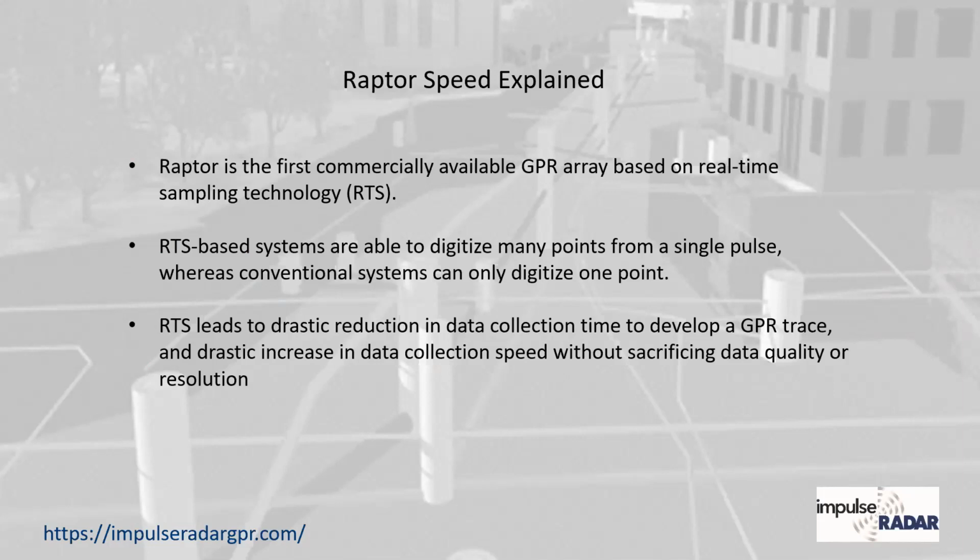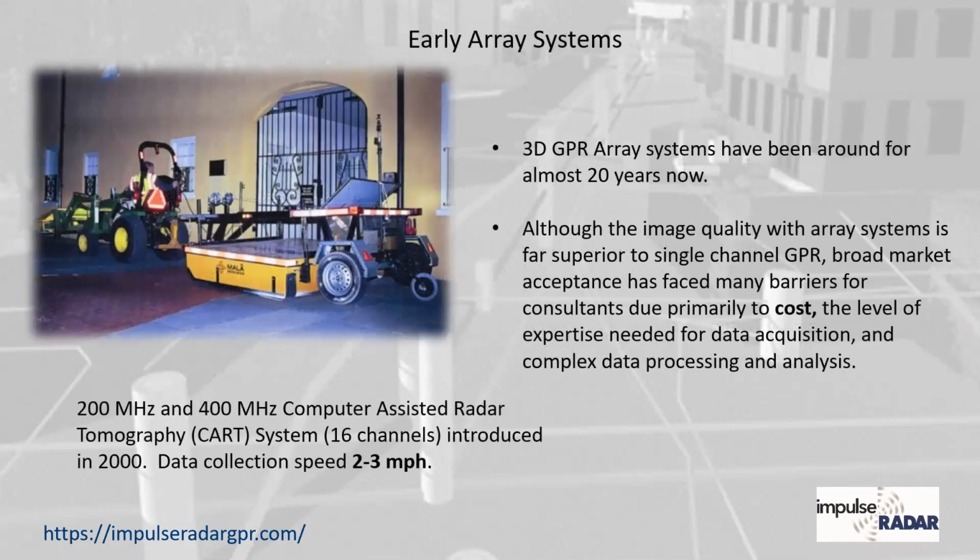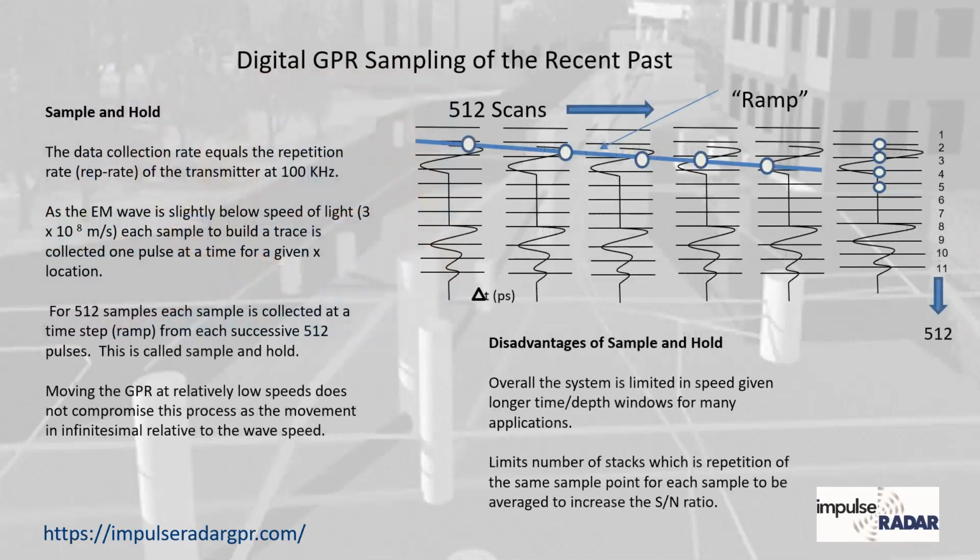There's probably some very technical people on here that may or may not know. Some may know. Here's an example of the old array technology from a very long time ago. What happened was we went from a digital world where we had to build a trace, which is when we talk about radar and it pulses, we collect a trace. So we have this A-scan, which is all the way to the far right. You can see we build this trace of, let's call it, 512 samples.